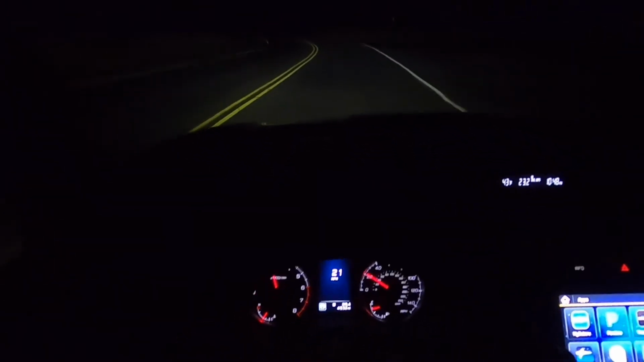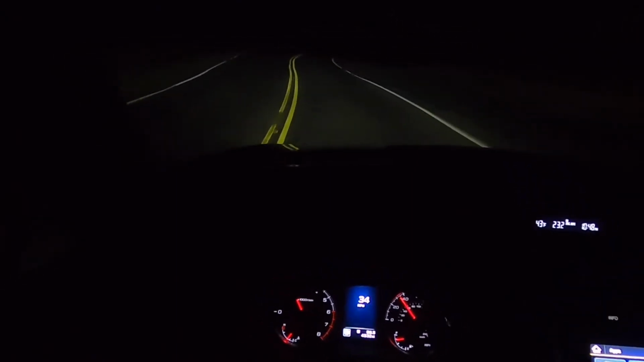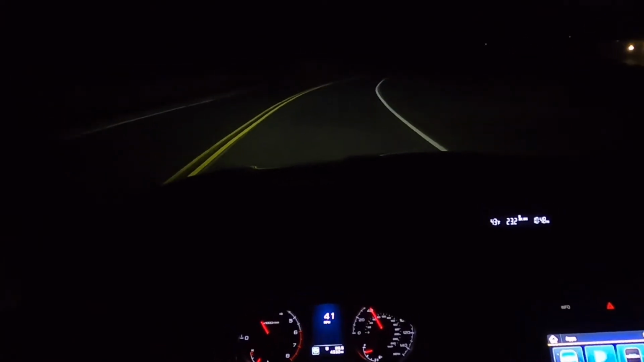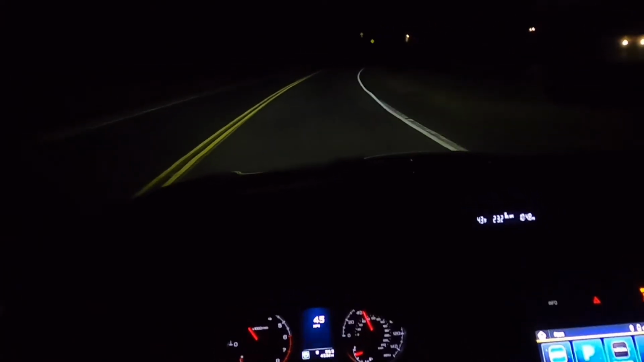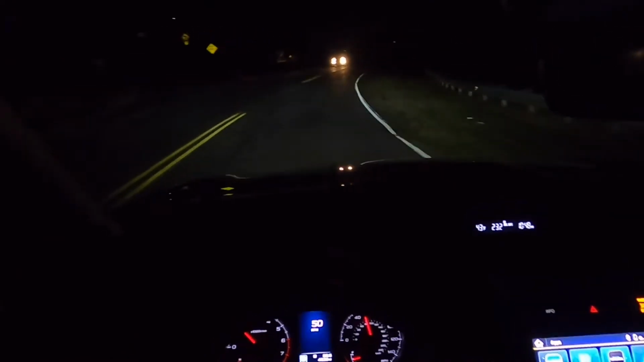I'll go ahead and just do a regular acceleration for you. As you can see, the RPMs are already starting to come down. It's not stumbling over itself, and it's just overall behaving like a CVT. It's doing a nice job. Engine's plenty powerful, like I said.